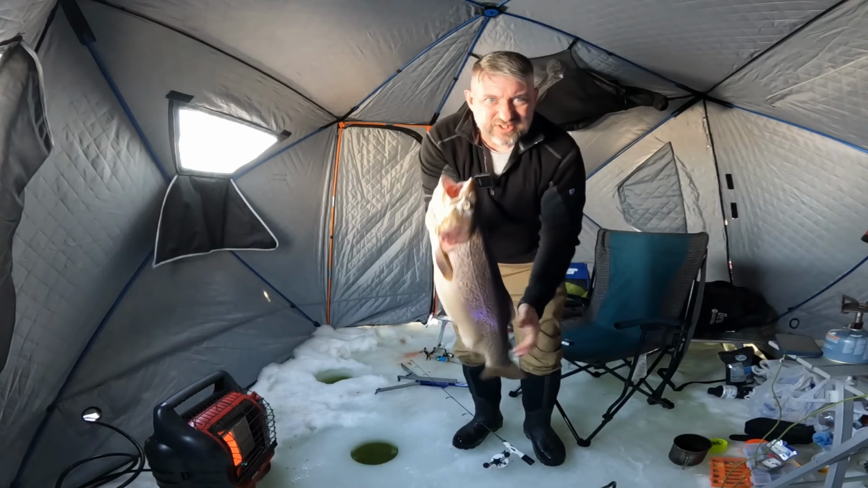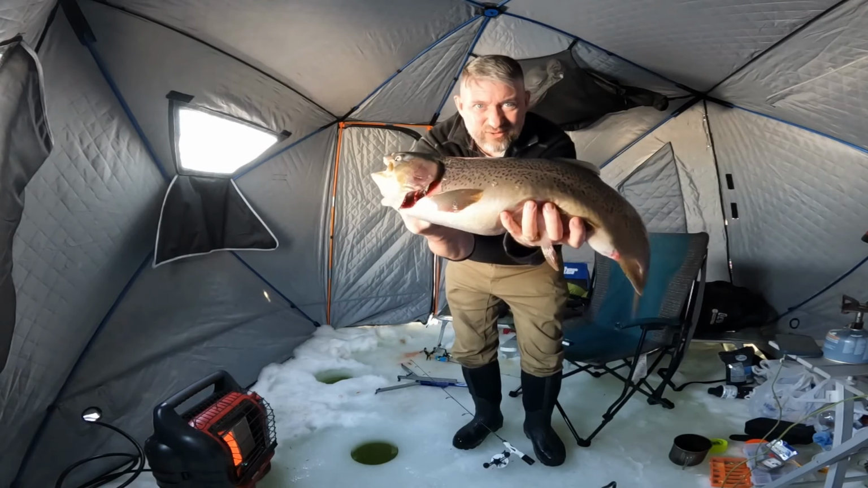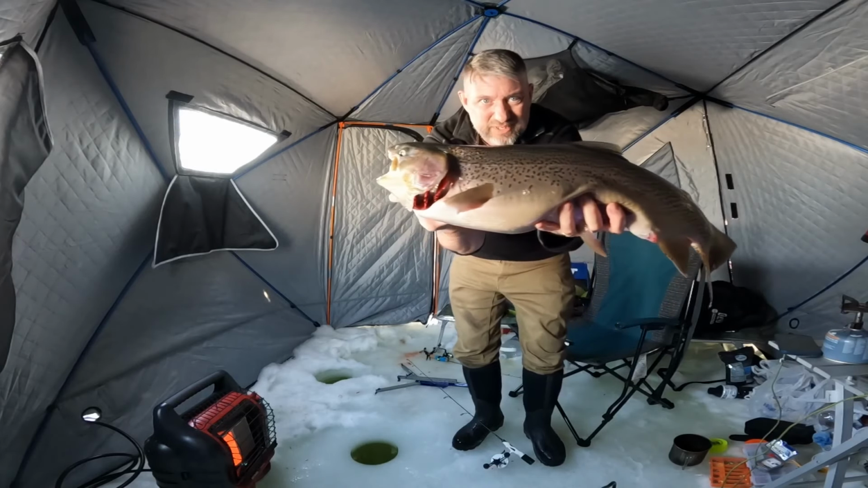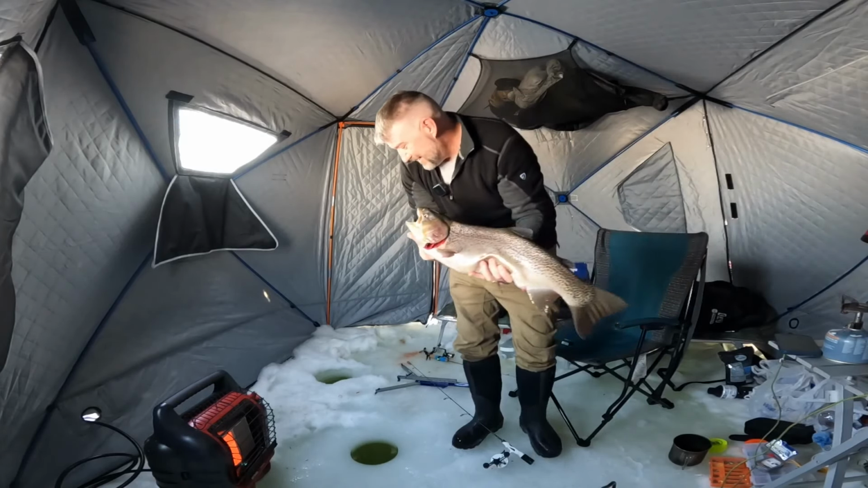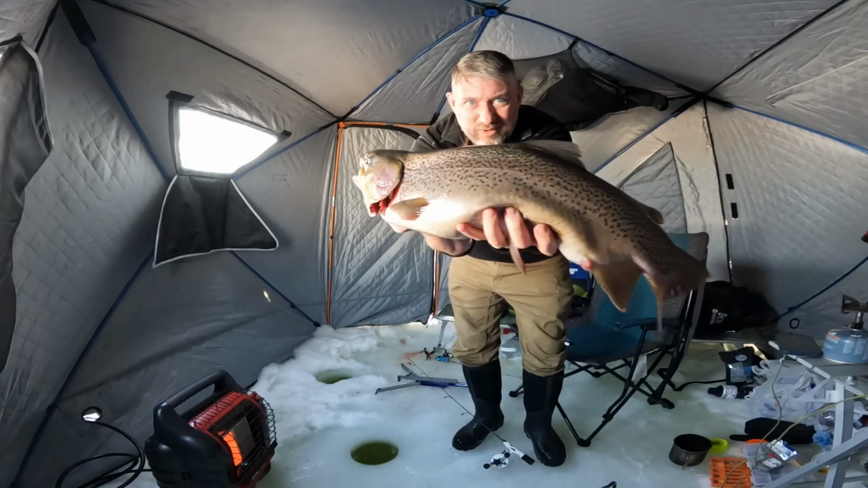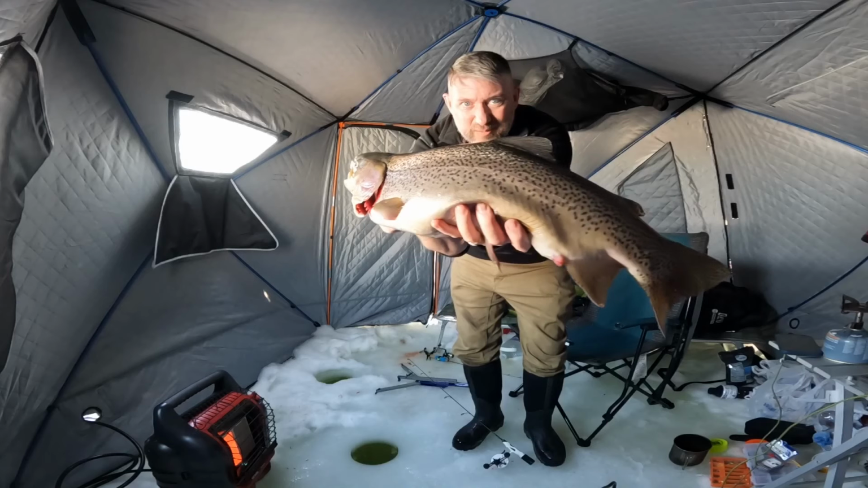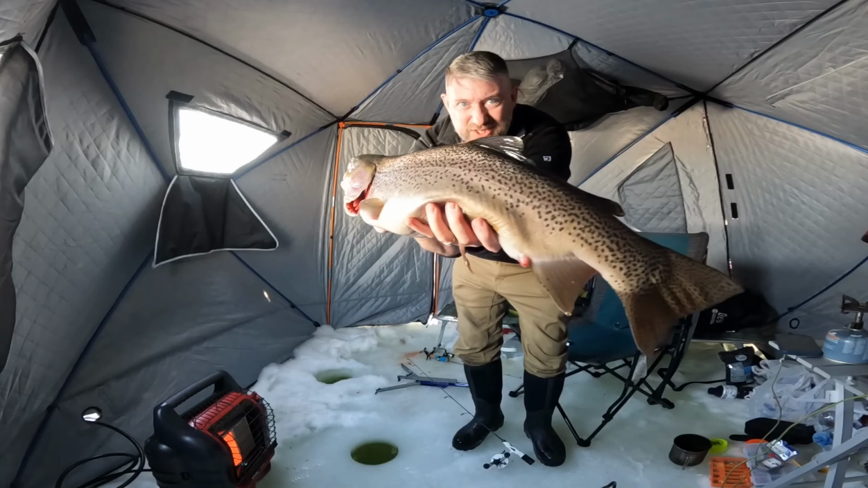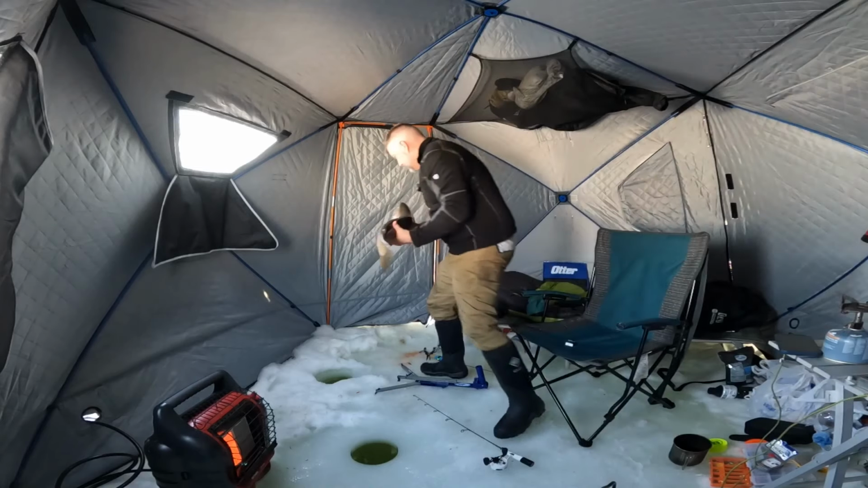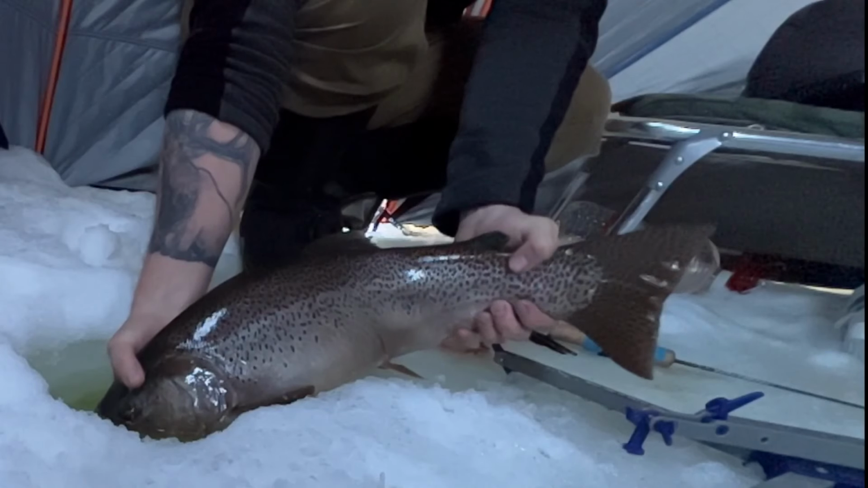Look at this fish I just caught. I don't know how much I got on film or how much I didn't. Just a beast. 28-inch fish. Let's get her back down the hole.